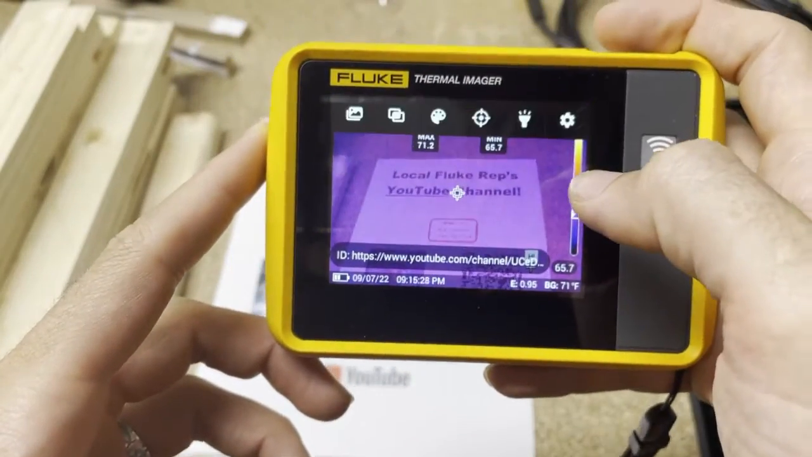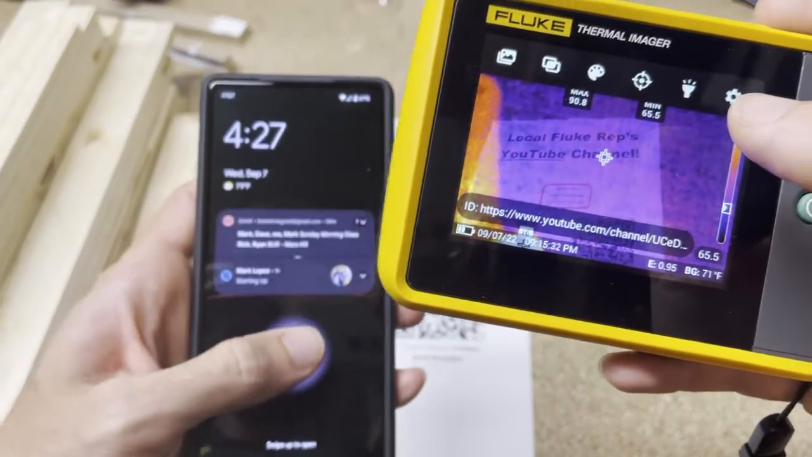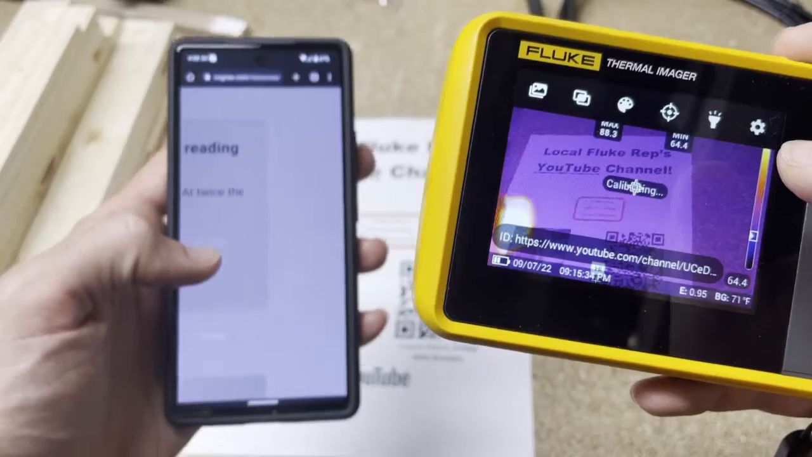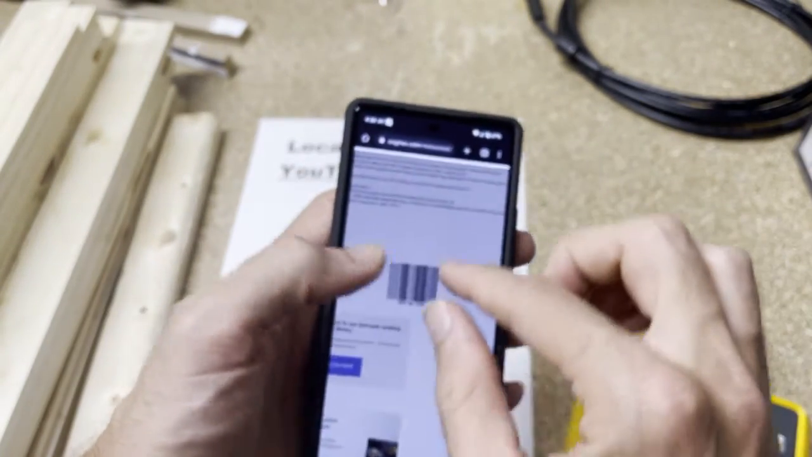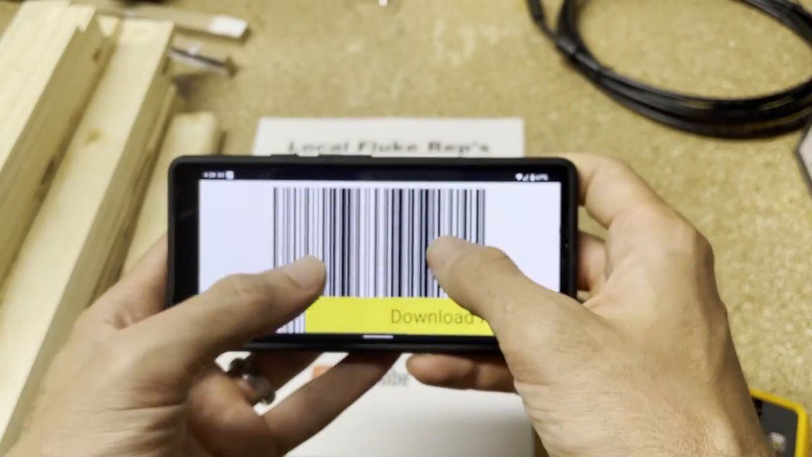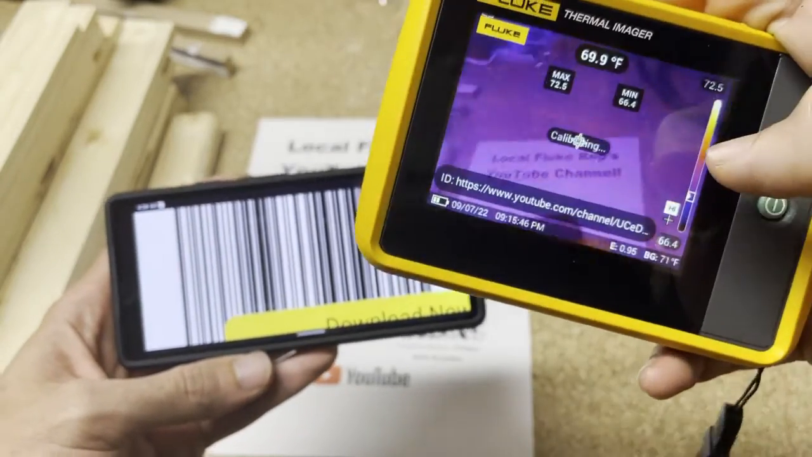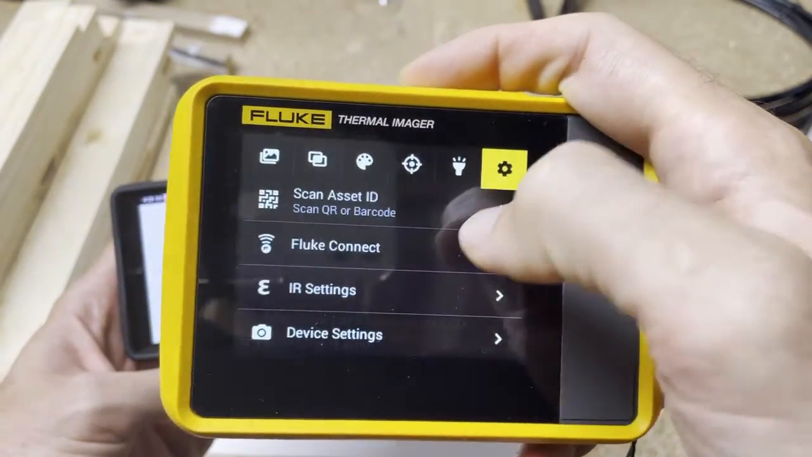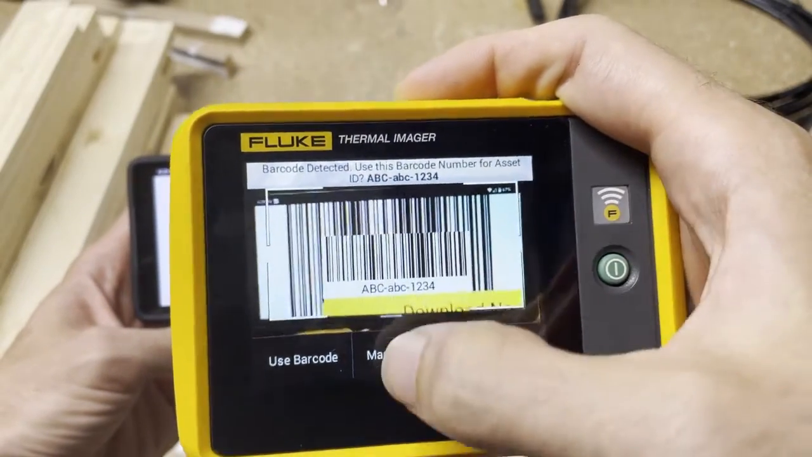Now when you get to the next asset, you can enter this manually as well. Let's see if I can figure it out. One second. Oh, here it is. So when we're ready for another asset, we do this, and we can scan a new one, and then boom, it found it.